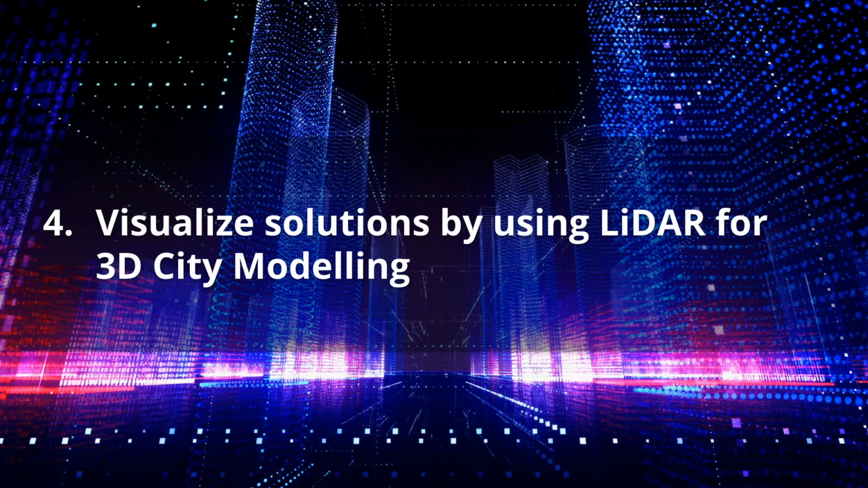So our next part is looking at visualizing solutions by using LiDAR for 3D city modeling. We're going to build upon what Kaylin and Richard talked about, and we're going to put those elements together to make a slightly larger workflow that creates that kind of 3D visualization as an output.